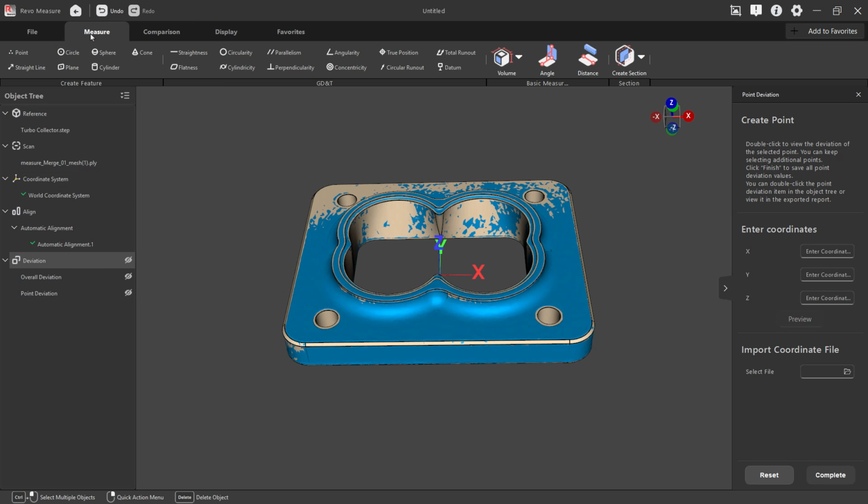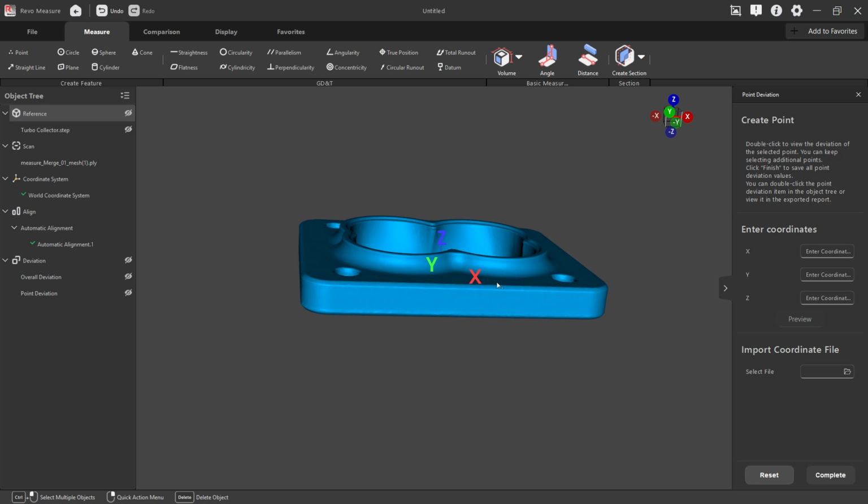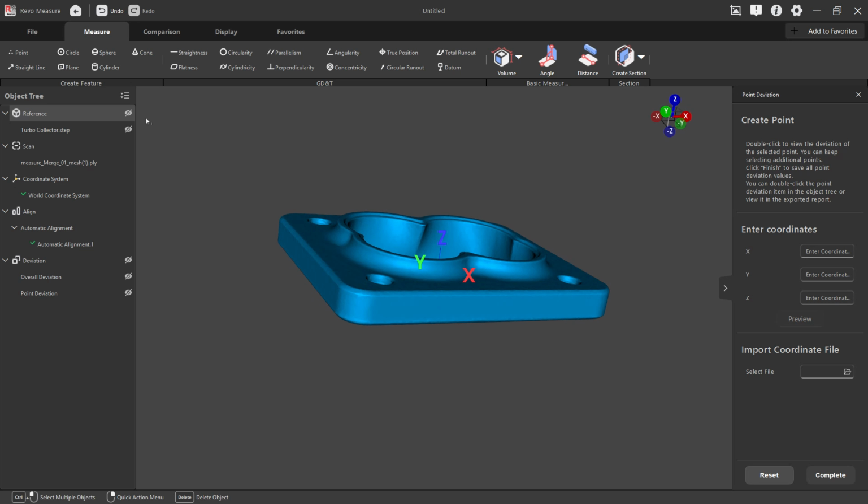And then I'm going to go to measure. And so measure is another thing that we can do. Let me hide the CAD model because we don't need that. So another thing that we can do is create primitives and use them for measurement purposes. This is kind of a tricky part to do, but I'll show you.